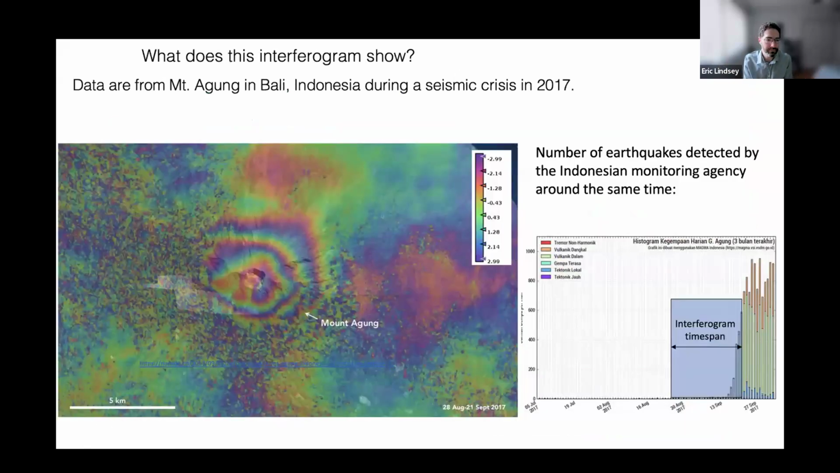I think I showed this one on Monday. So this is Mount Agung in Bali, and this interferogram looks really concerning, right? It looks just like a big deformation signal, and it's happening at a time that there was a seismic crisis. So we think, okay, there is magma intruding somewhere on the island, but we don't know exactly where. The locations of these earthquakes weren't really great because the monitoring network isn't very dense. So we're trying to figure out where the magma is going. And we see this interferogram and we're like, oh shoot, it's right underneath Mount Agung. That's really bad.